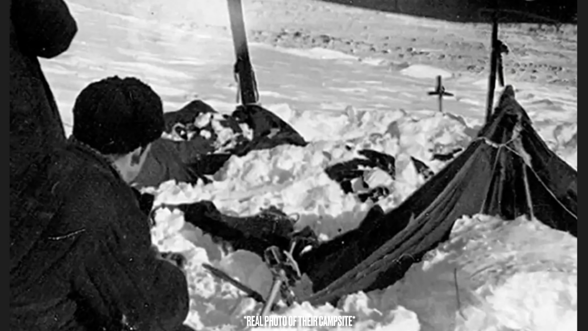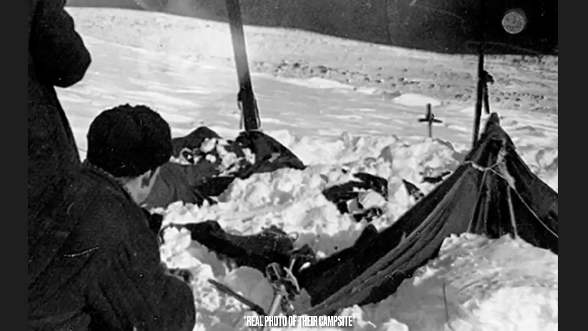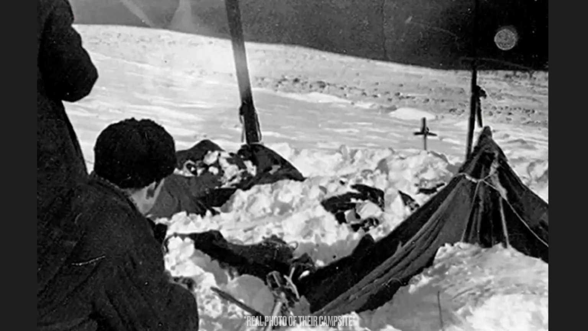When rescuers finally discovered their campsite, they found their tent had been cut open from the inside, as if the group had fled in panic into the freezing night without proper clothing or gear.